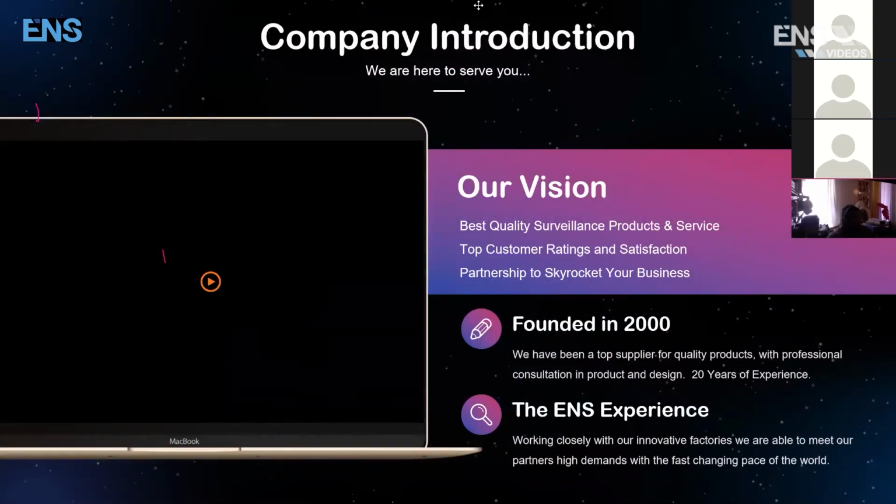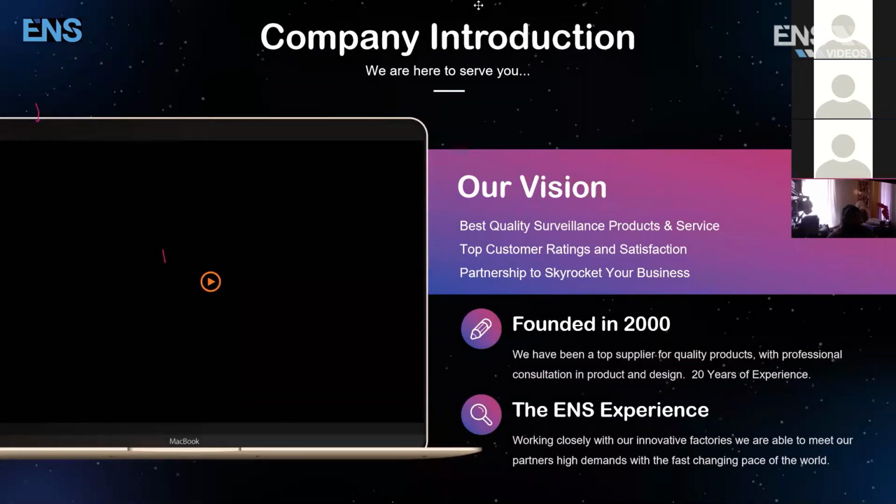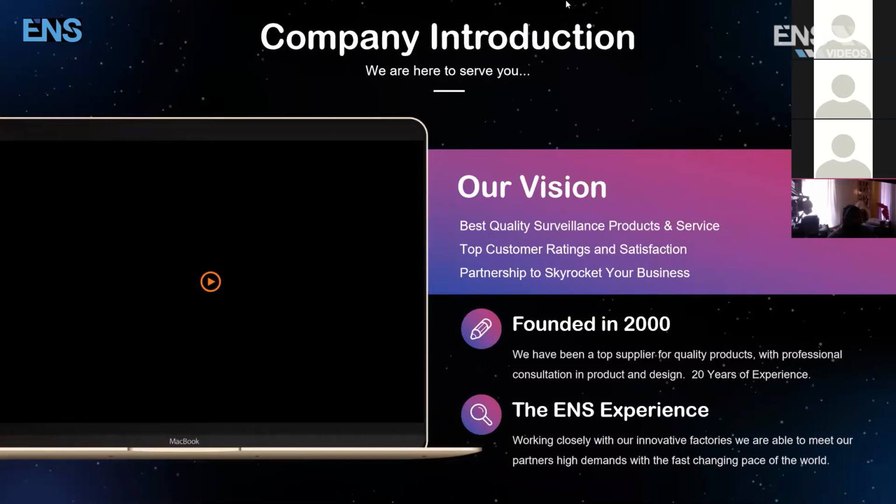And this is our vision. We want to provide you all of these main three bullets and more: best quality in surveillance products and services. We have top customer ratings and satisfaction, and we're all about the partnership to grow. Without you guys, there is no us. So we really appreciate this partnership.